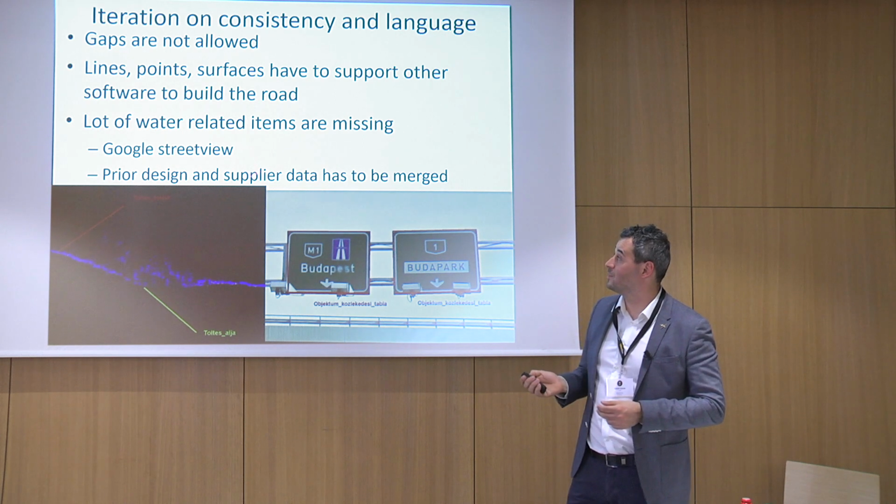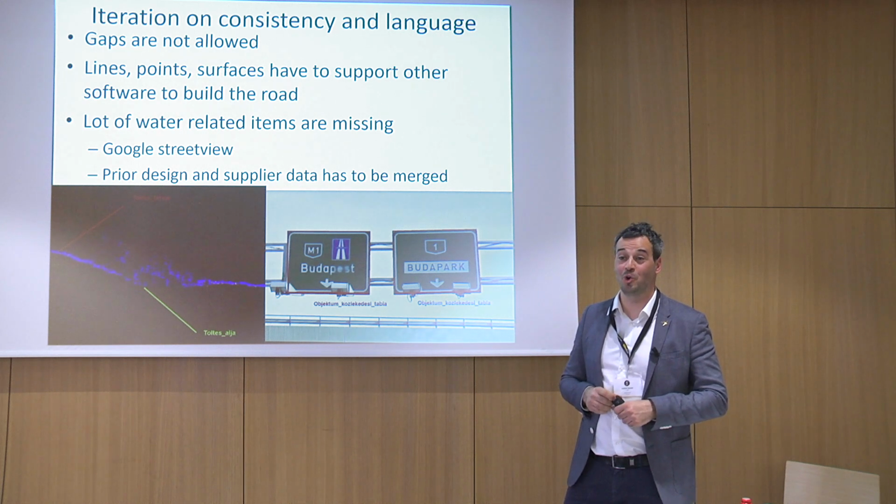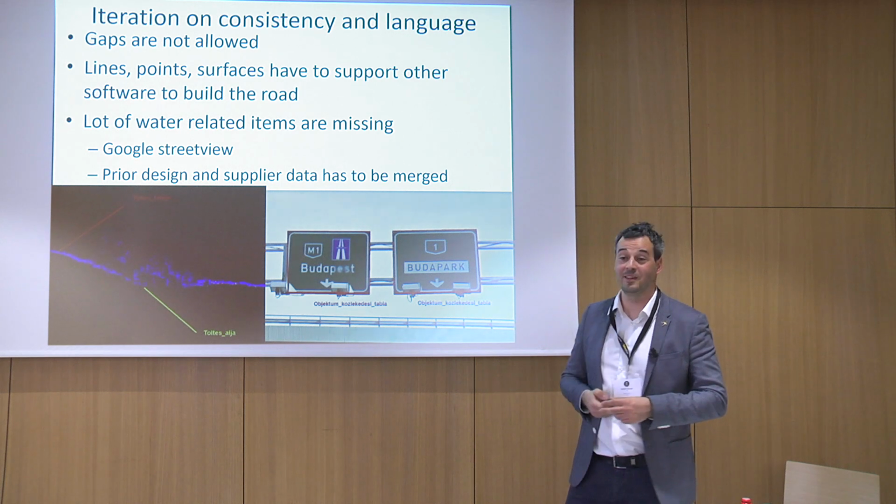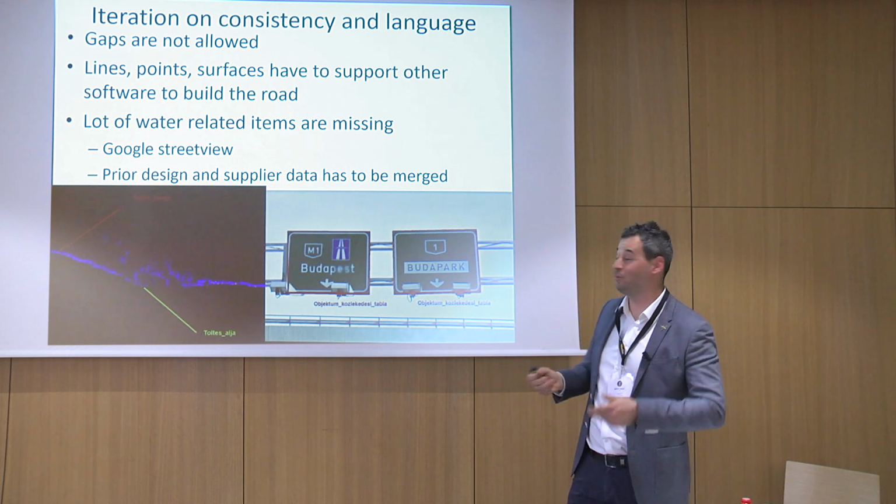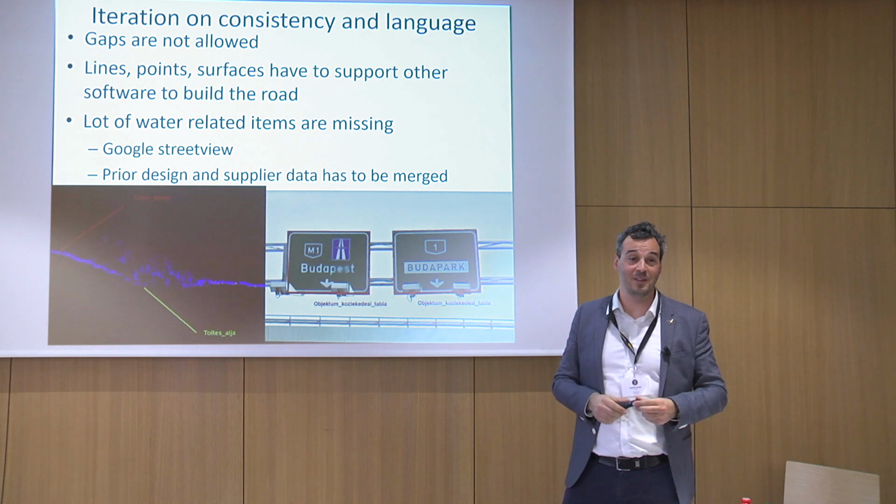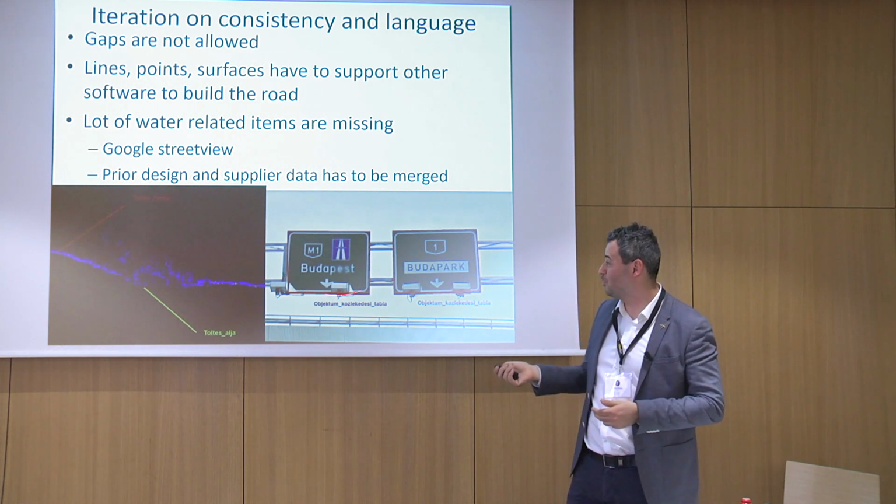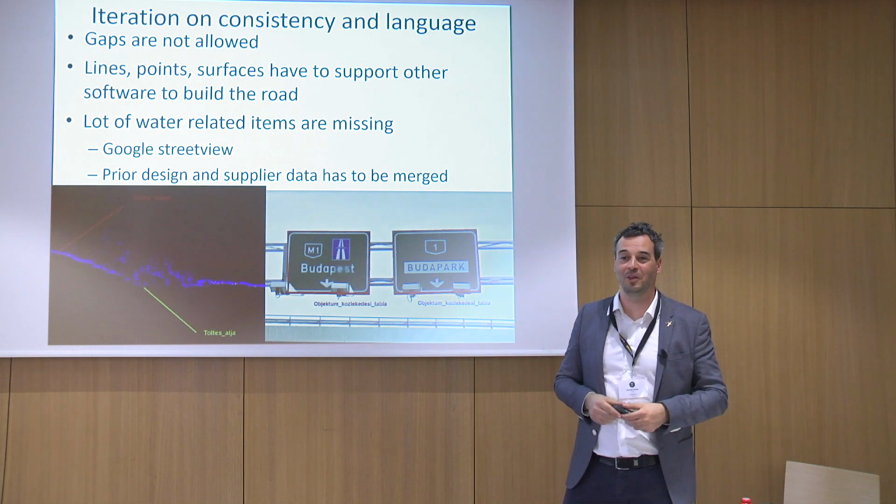What was also nice is that we could combine Google Street View images. For example, late in the project, it came up that if we have all the signs in the LiDAR scan and we have their placeholder, why not put in the exact picture?